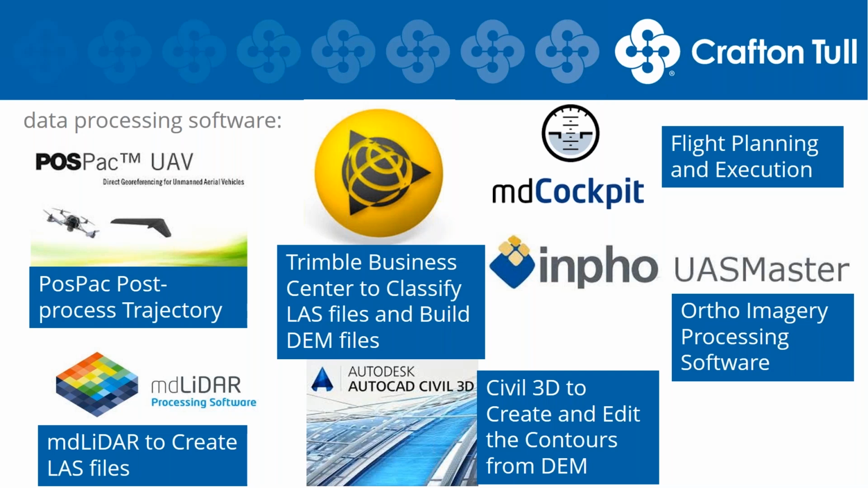We use UAS Master to produce our imagery. You can also use software such as Pix4D to yield some of the same results. And then we ended up finally in AutoCAD Civil 3D. This is where we're going to bring in our surface models from TBC and our imagery, put all of our deliverables together, and create and edit our contours.